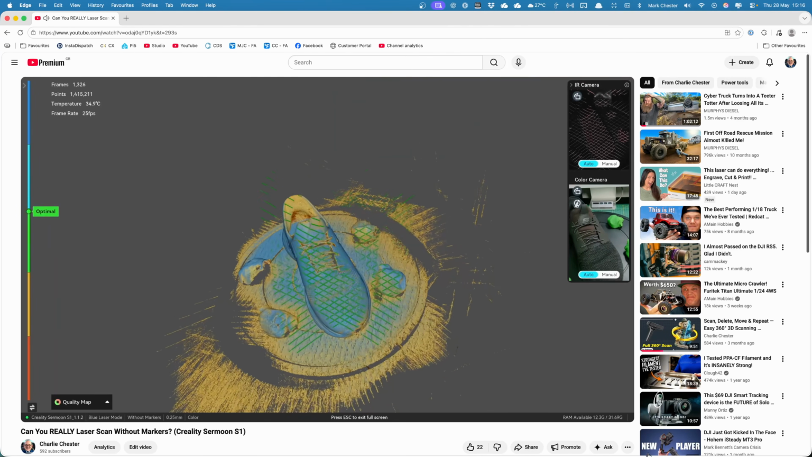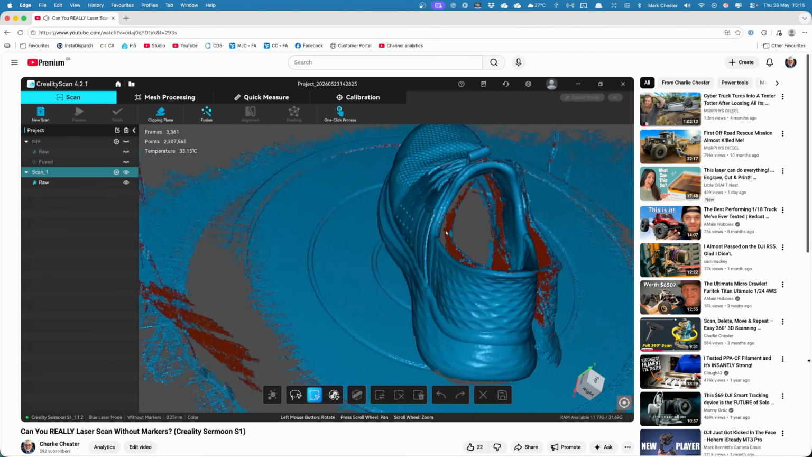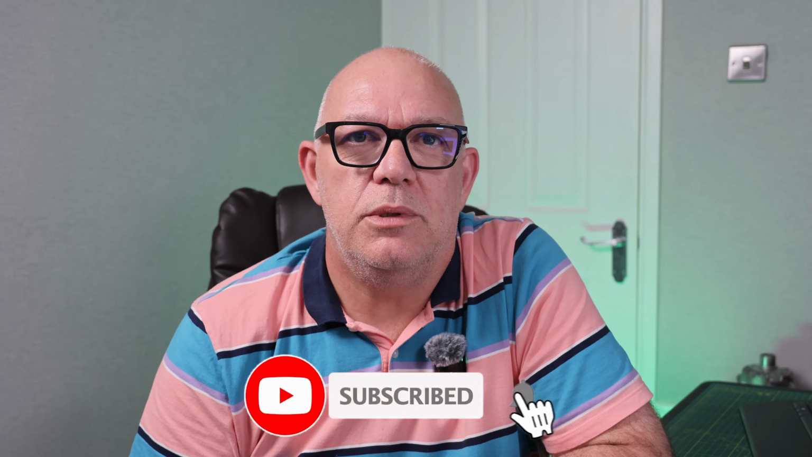I've downloaded and installed this software and noticed that it vastly improves the markerless tracking of the Sermoon S1. In my last video, I demonstrated this feature in great detail. I scanned a training shoe and an aircon compressor, but I just couldn't get the training shoe to scan. It just kept doubling up on certain areas when it lost tracking, even though I could scan the same thing in NIR mode perfectly. So, today let's take another look with this update installed.